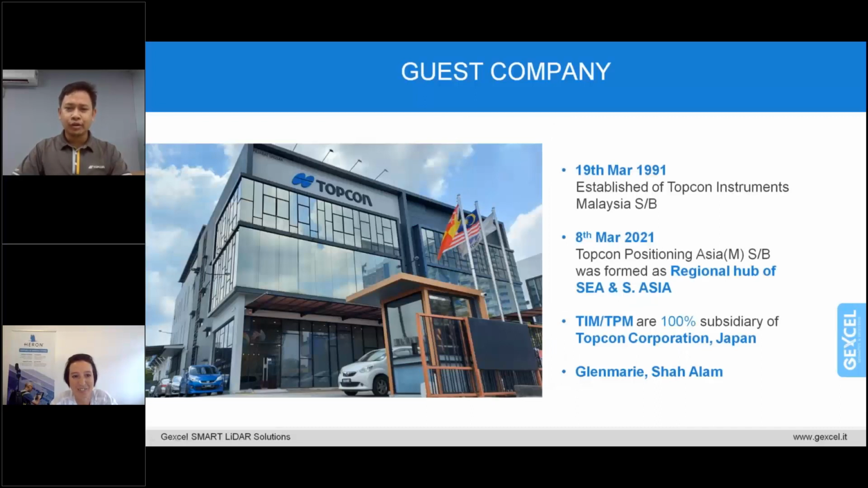Before we talk about our main topic, I would like to take this opportunity to introduce Topcon Positioning Asia, Malaysia, Sdn Bhd. The Topcon office has been in Malaysia for 30 years, since March 1991, and it was known as Topcon Instrument Malaysia, Sdn Bhd. At that time, there were two sections: a positioning section and an eye care section.